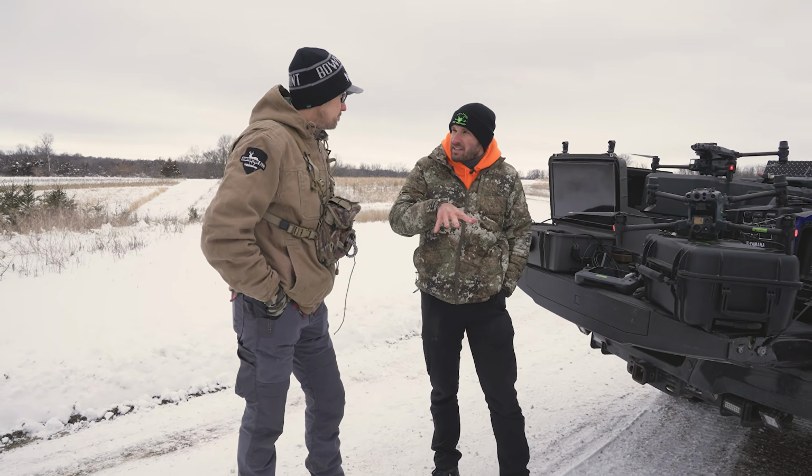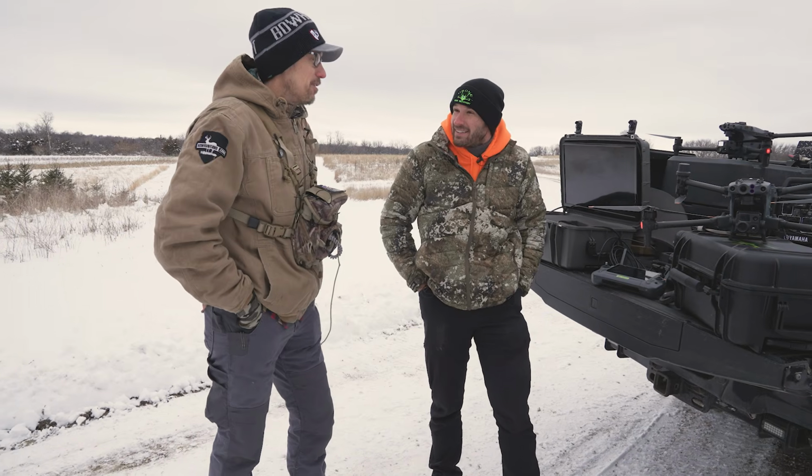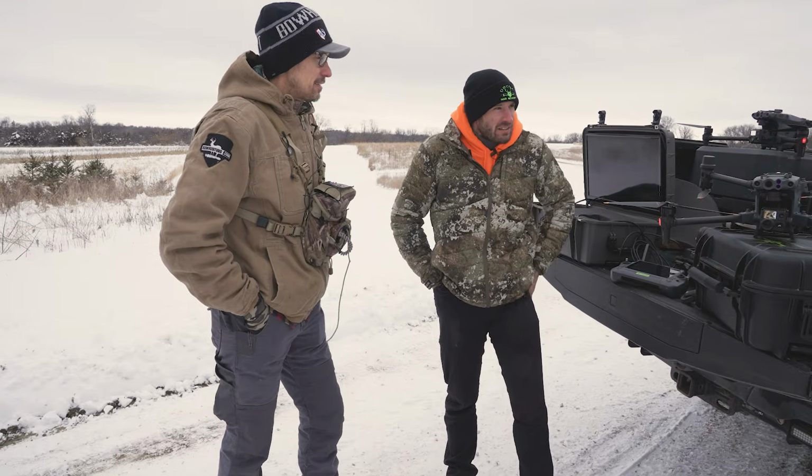You're convinced without even seeing it yet? I am more than convinced after seeing the little bit that you've already showed me that we're going to be counting deer here pretty quickly. Good deal. We'll have to wait to see how good these guys can count. Hopefully you guys can count, man.